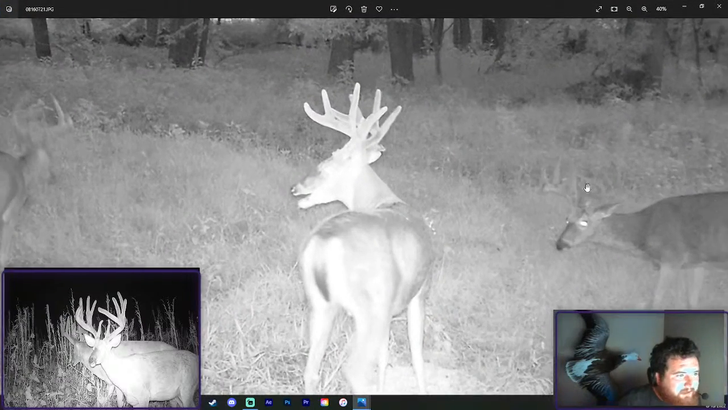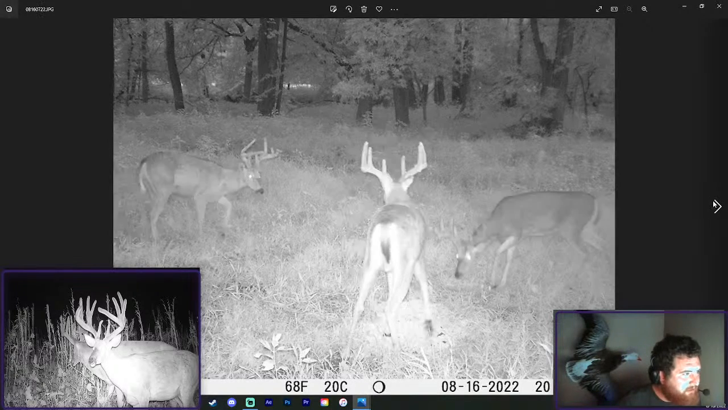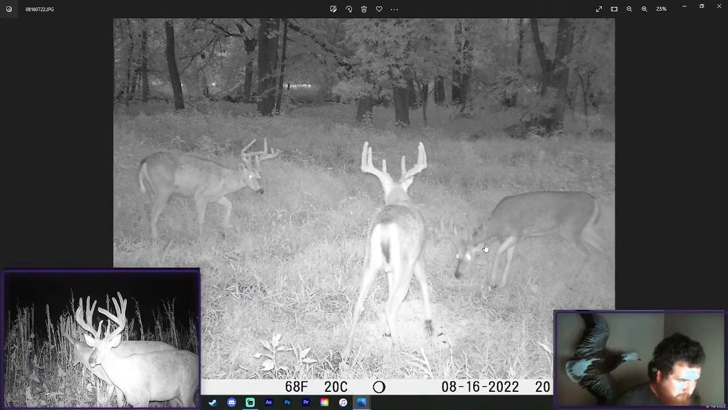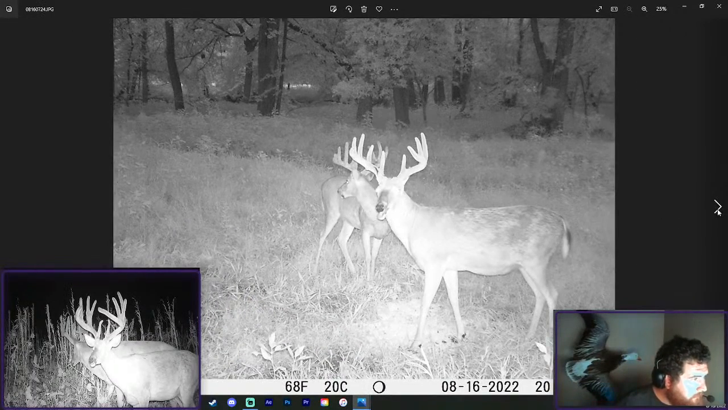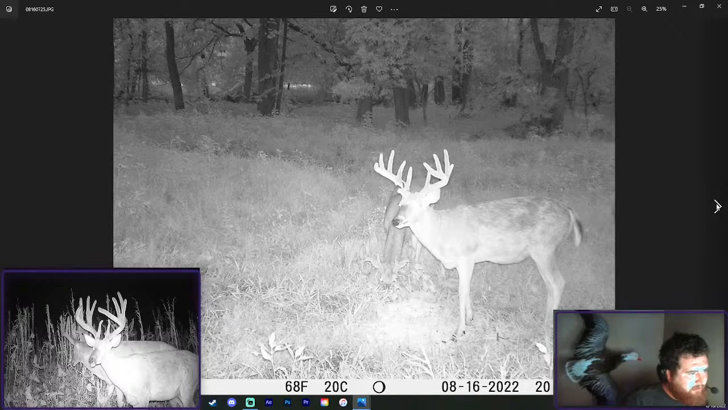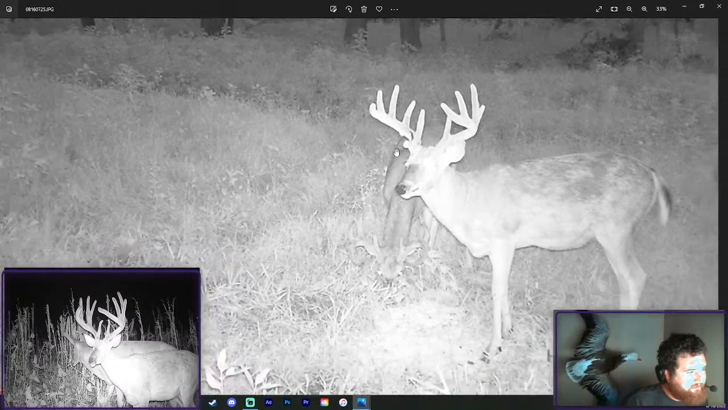So there's a nice buck. It's hard to see with the foliage. These could be new deer. Honestly, this is a new buck. We haven't seen him yet. I can't tell these other two. Those even look different, don't they? Maybe it might not be. Whatever it is, he's got a big old bill. This is a mature deer for sure.